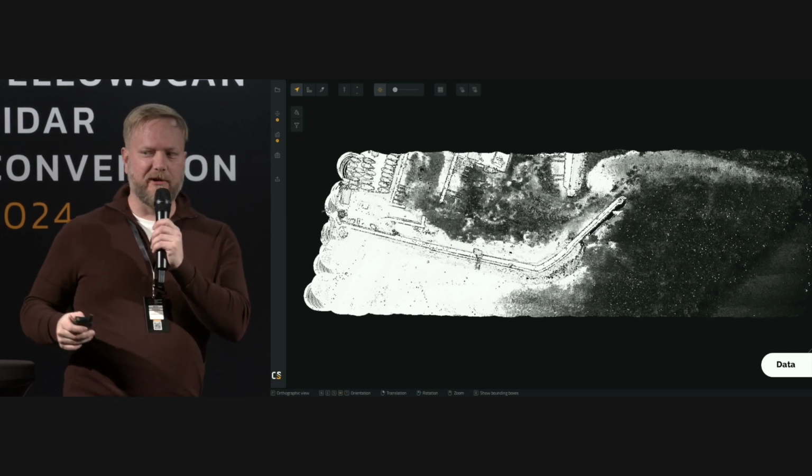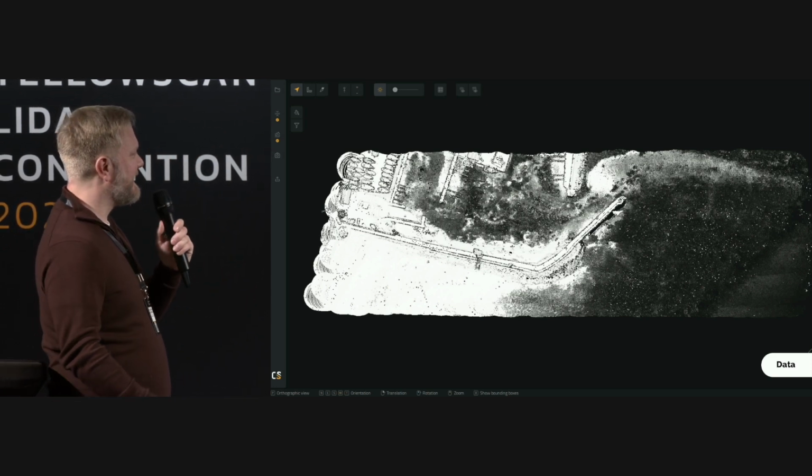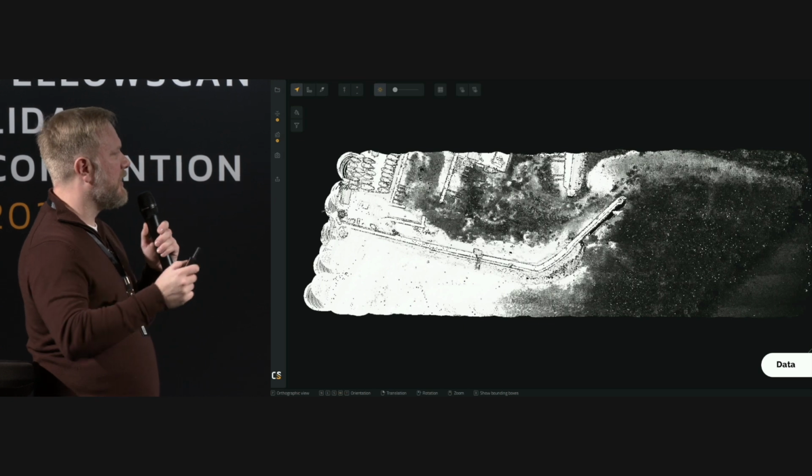Someone correct me if I'm wrong, if this is not the way to look at it, but I think it can give you a lot of insights.